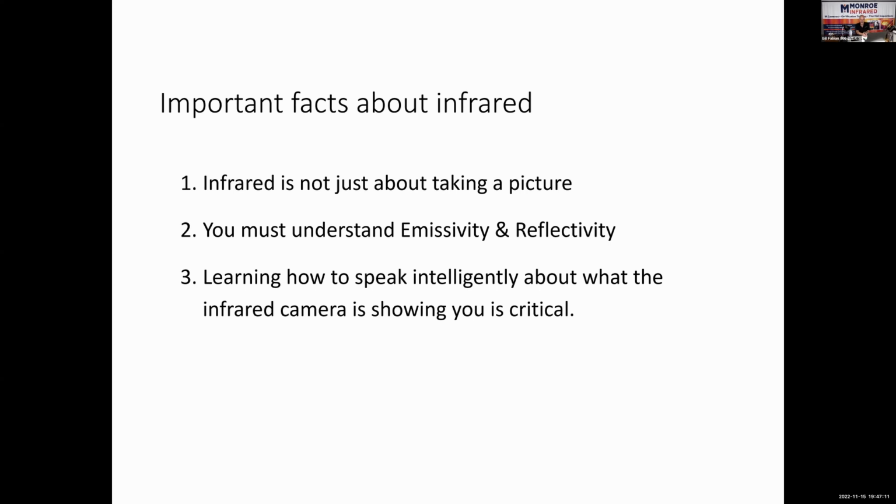An infrared camera doesn't say it's wet. An infrared camera doesn't say a wall cavity is uninsulated. An infrared camera doesn't say that's a raccoon on the other side of the wall. An infrared camera doesn't say that breaker's overloaded. You've got to learn the limitations. In 36 years, I've never heard an infrared camera say anything, okay? It's the operator standing behind the camera that opens up his trap, misinterprets what he's looking at, that gets him in trouble. And that's why training is so important.